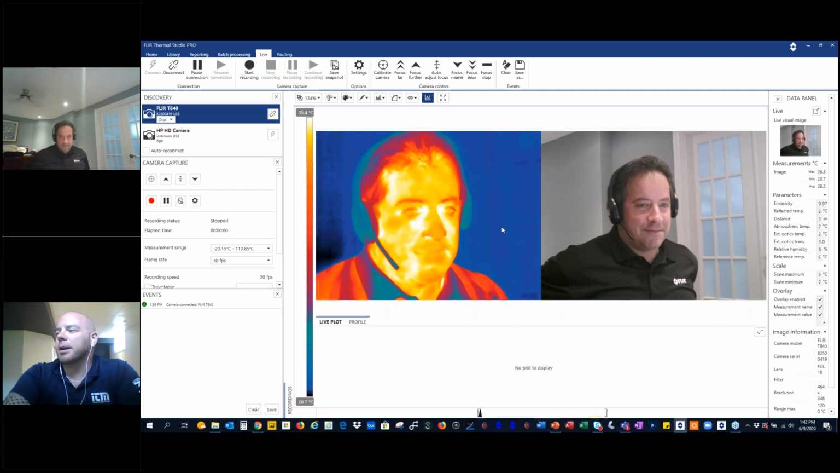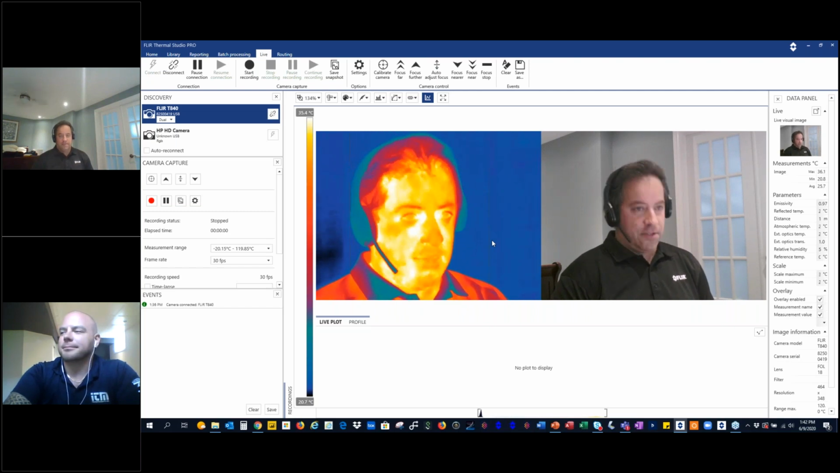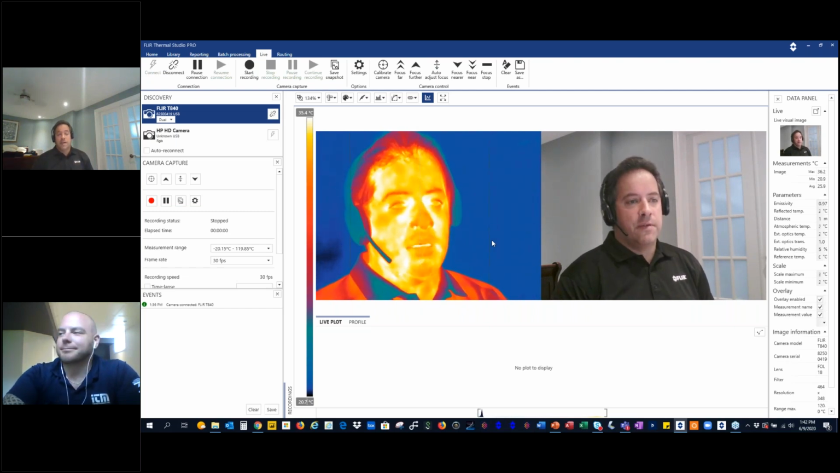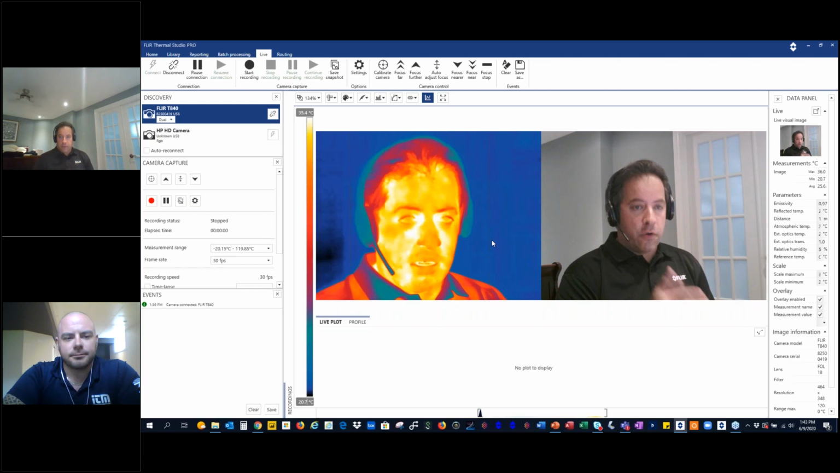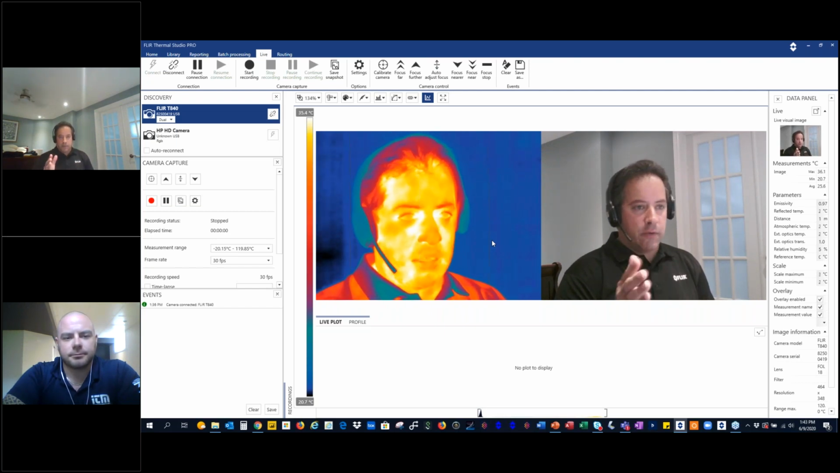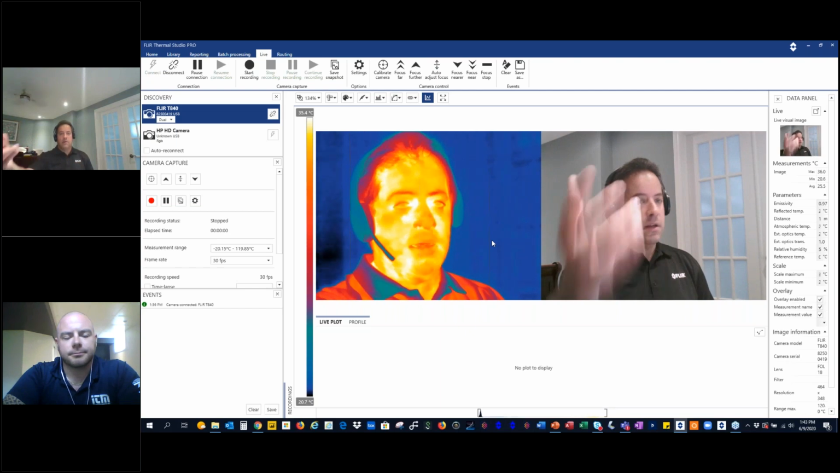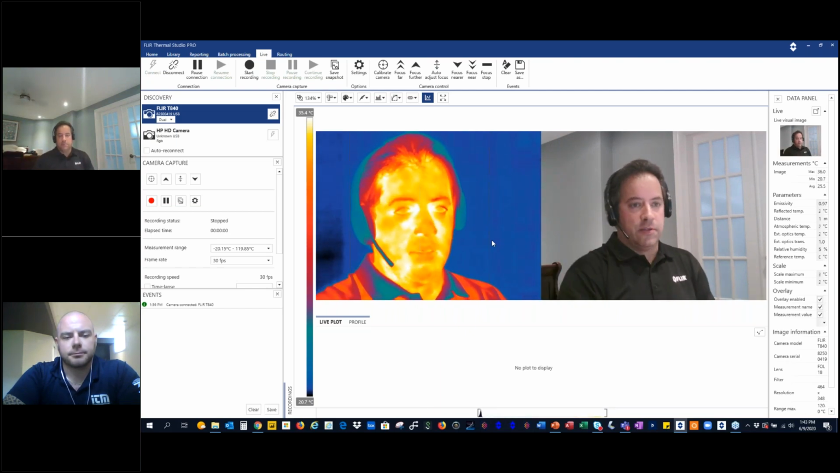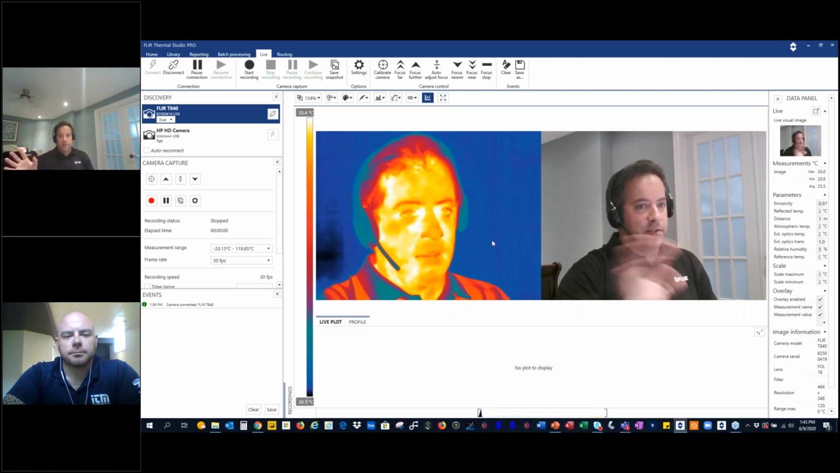Next question comes from Dave. I have a T530. Is this suitable for this type of application? Yes, and the T530 is actually the best resolution. With the right lens, a 14-degree lens would be right if you want to do the 2-meter scanning. If you have a 24-degree lens, it's a little under the right resolution. You're not getting as accurate. The nice part about the new platforms is you just order the lens from ITM, install it on your camera, and you're ready to go. There's a process to realign the visual camera to the thermal. It takes 30 seconds, and that's it.